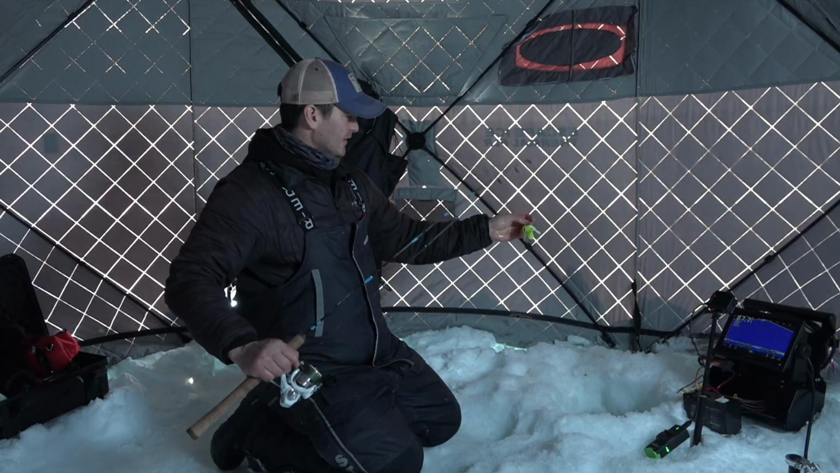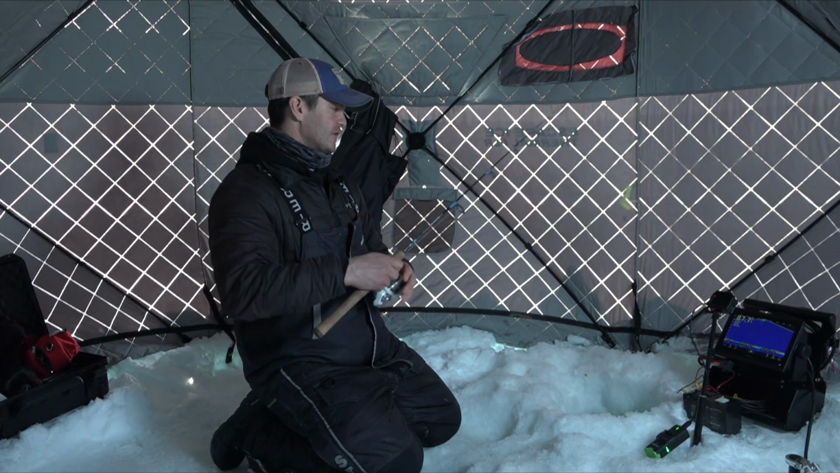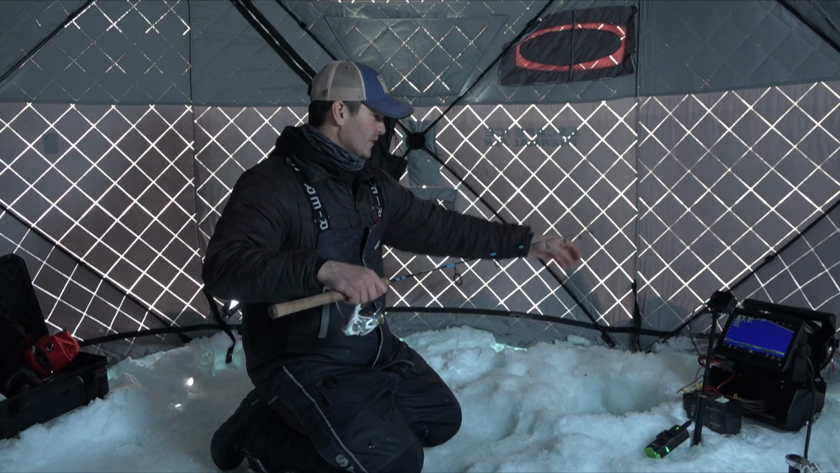Just getting this Livescope XR broke in today. And man, what a way to do it. Just so many active, aggressive fish just all over the water column. It's just awesome. What else could you ask for?